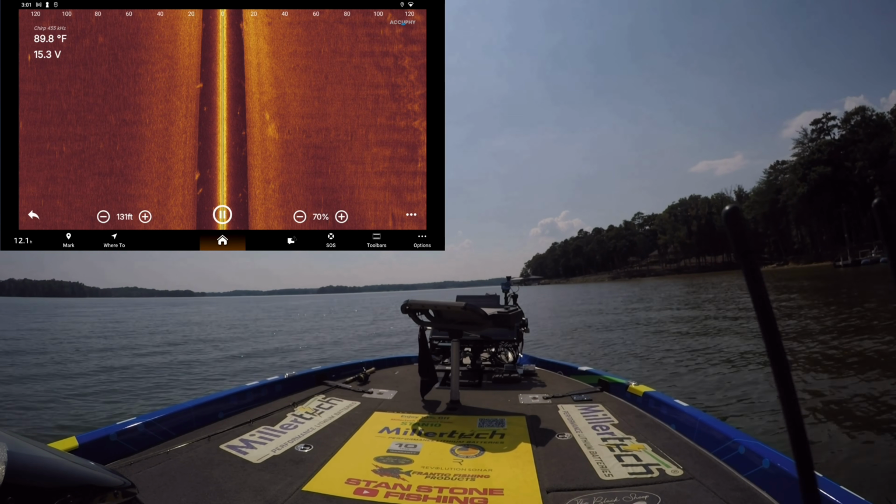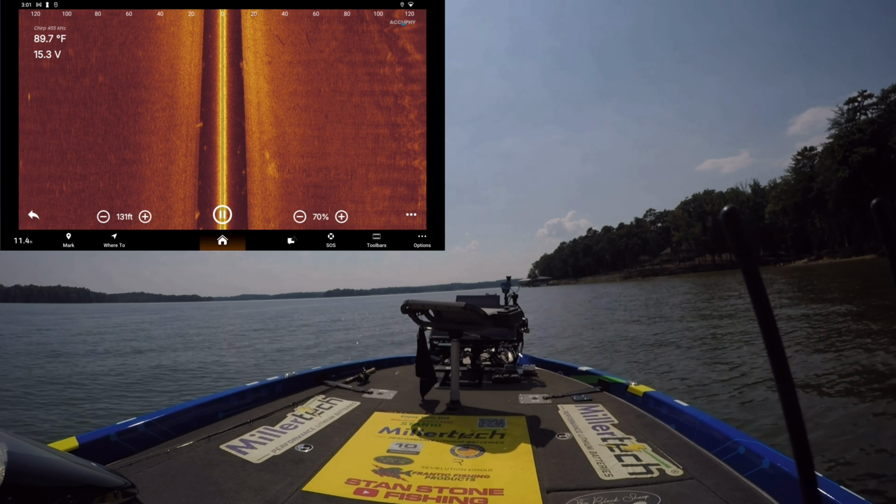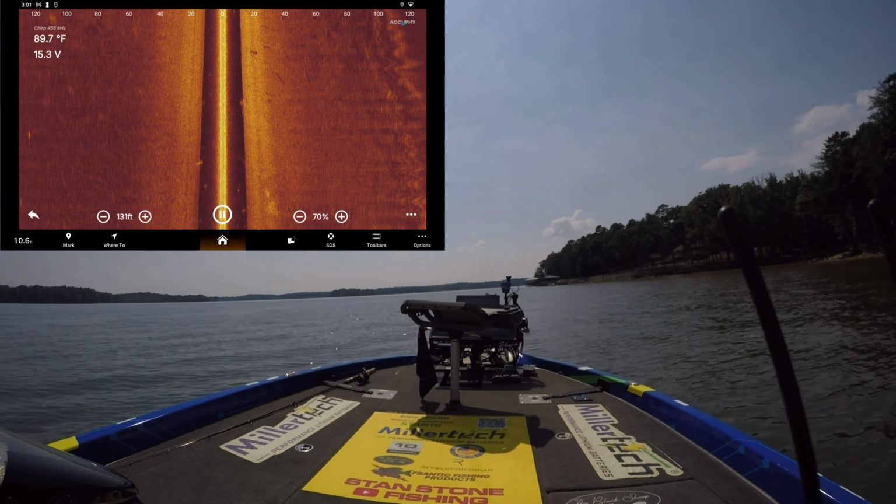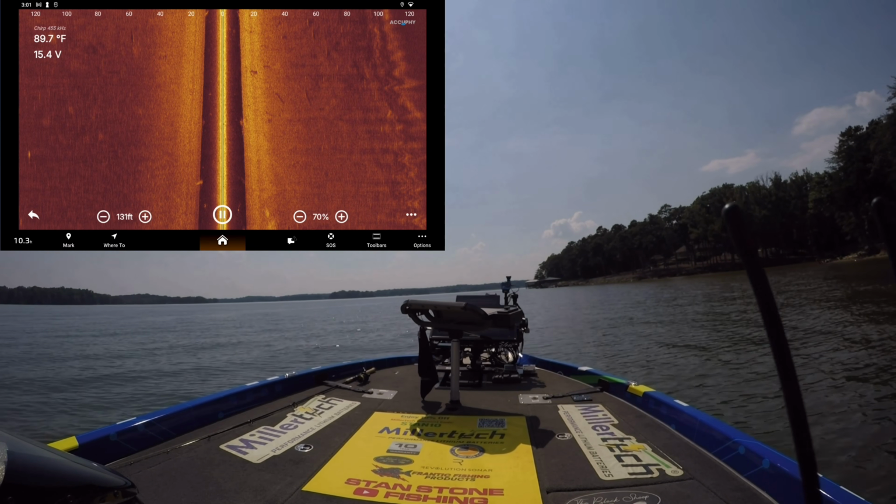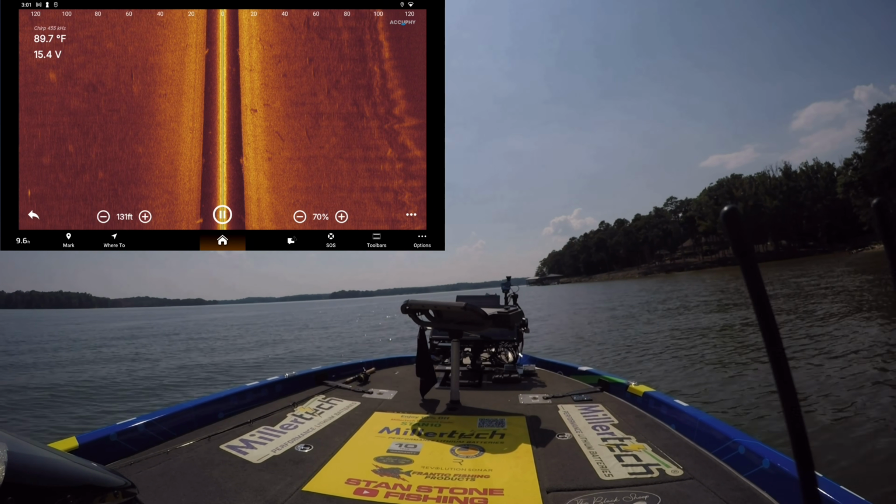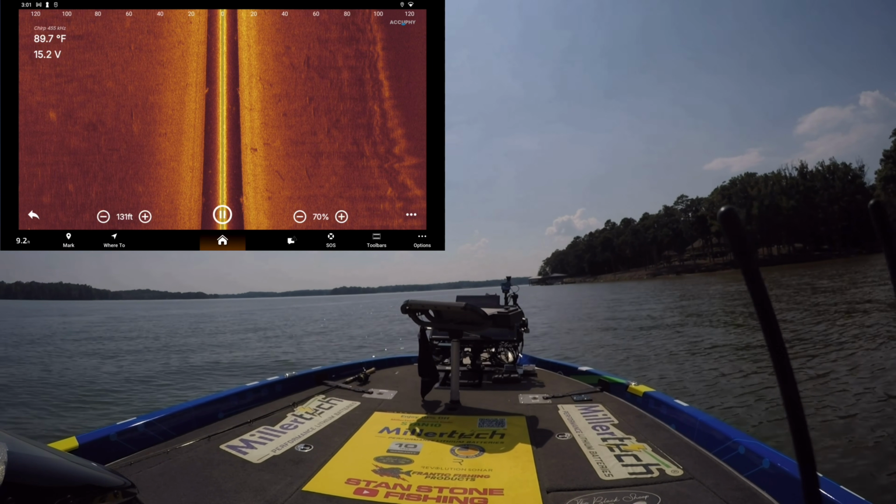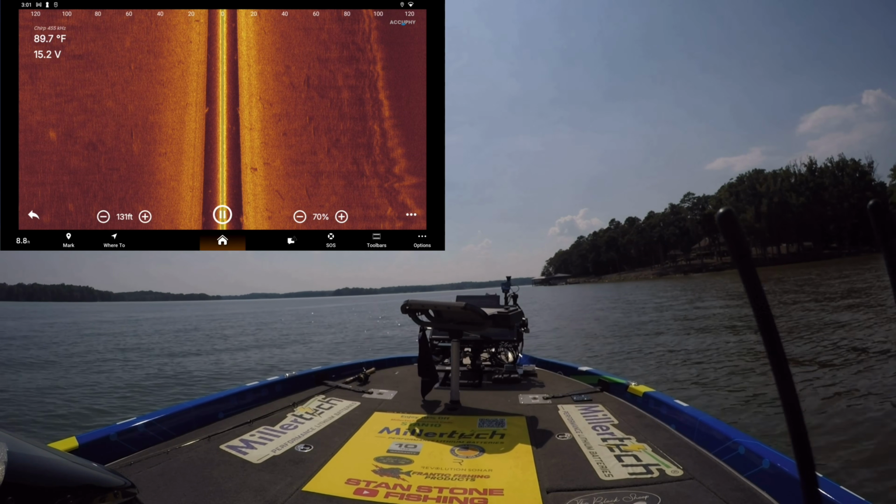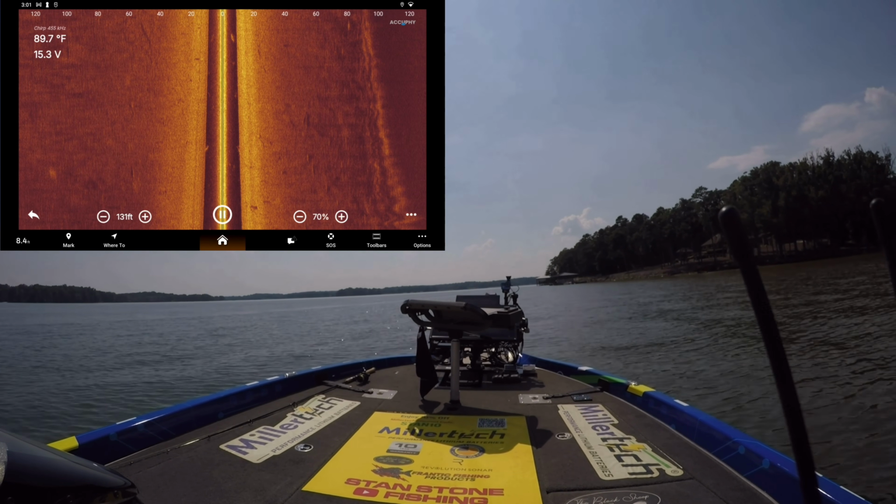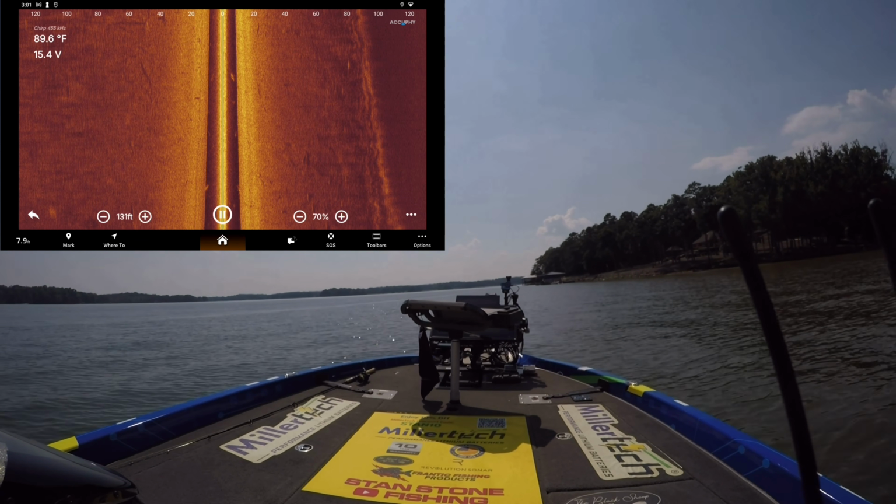So we're at 131 foot right now at the 455 kilohertz. That's the bank, that line that you see over there, that's the bank.